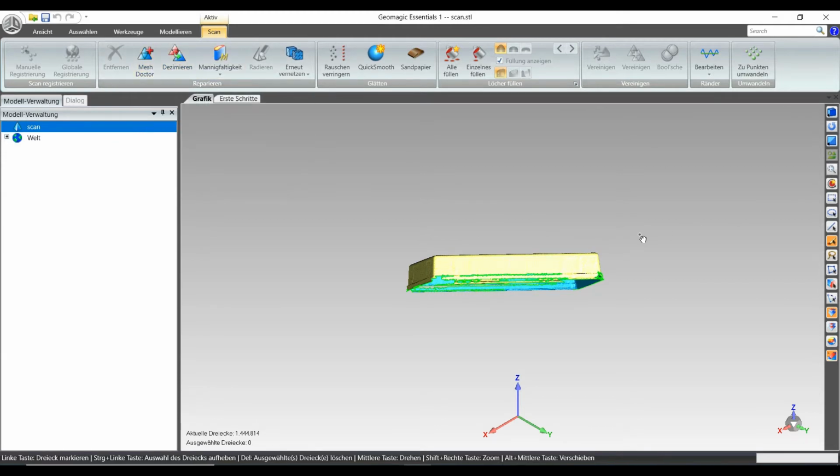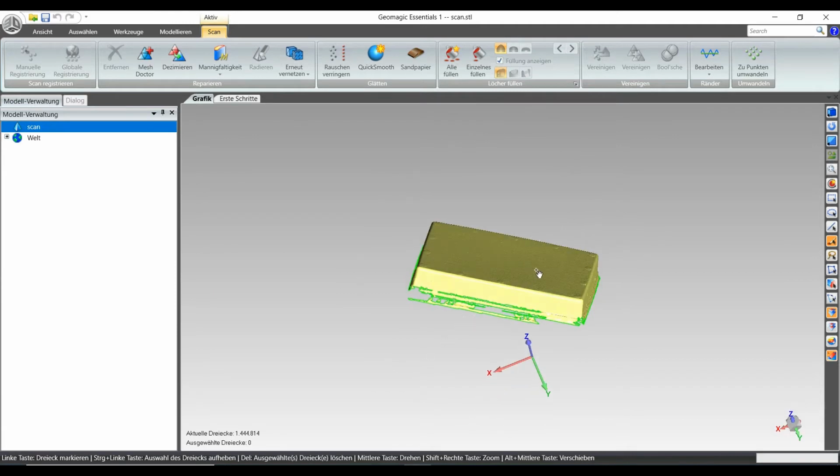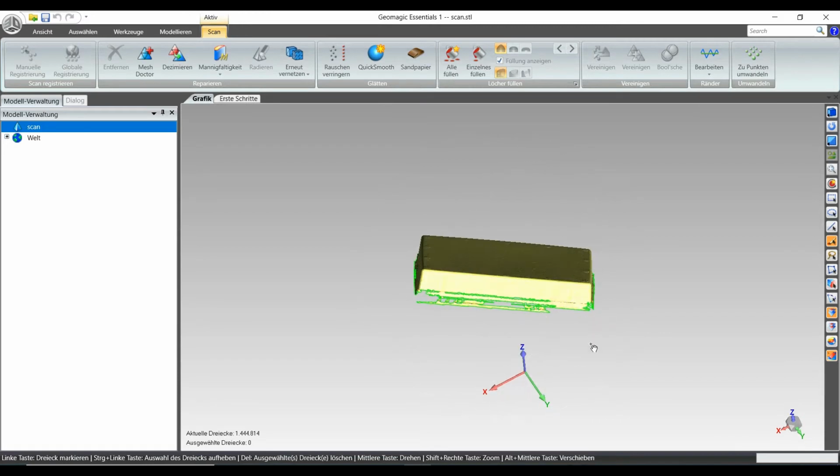Right now, as we exported the model without doing the basic work in the Einscan software, we will need to align the model to the world coordinate system to be able to work with it in the cut.